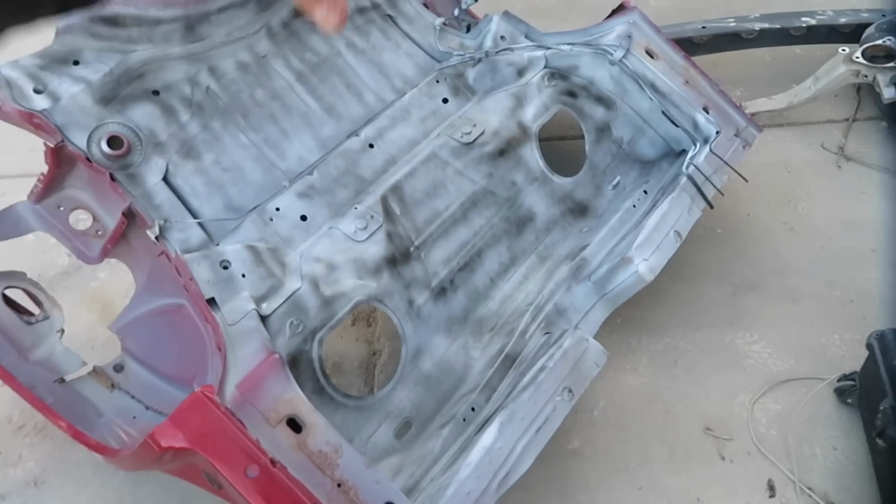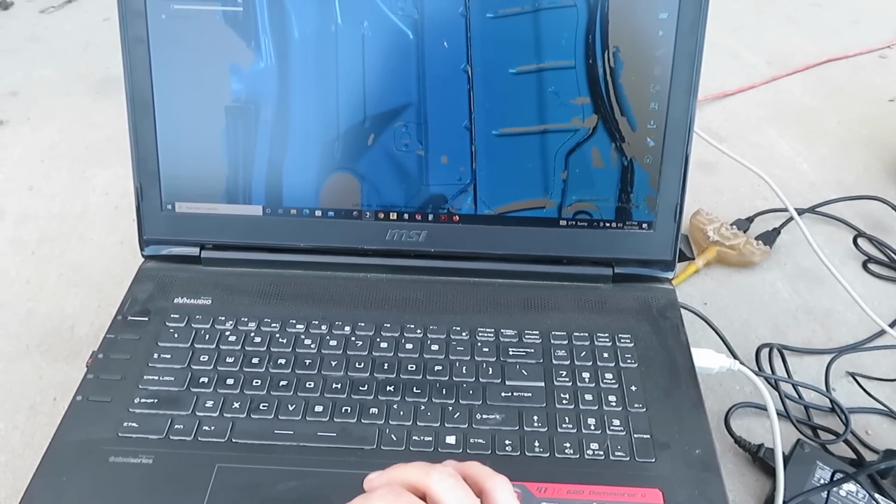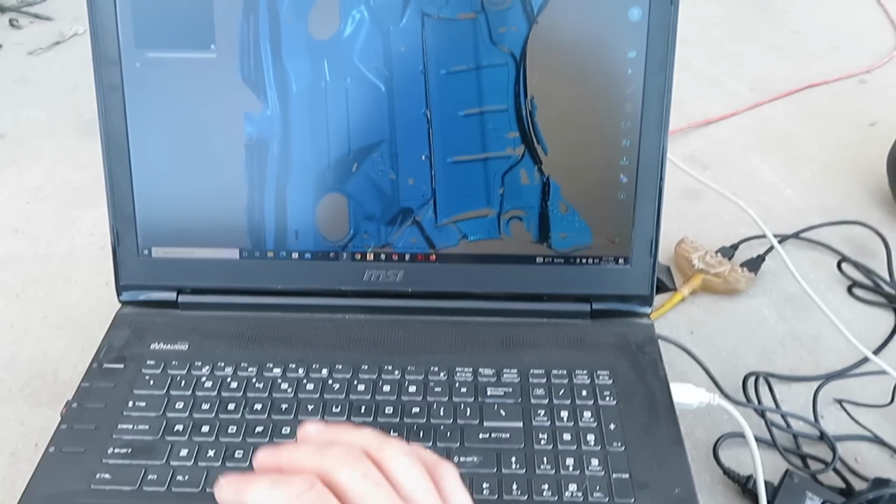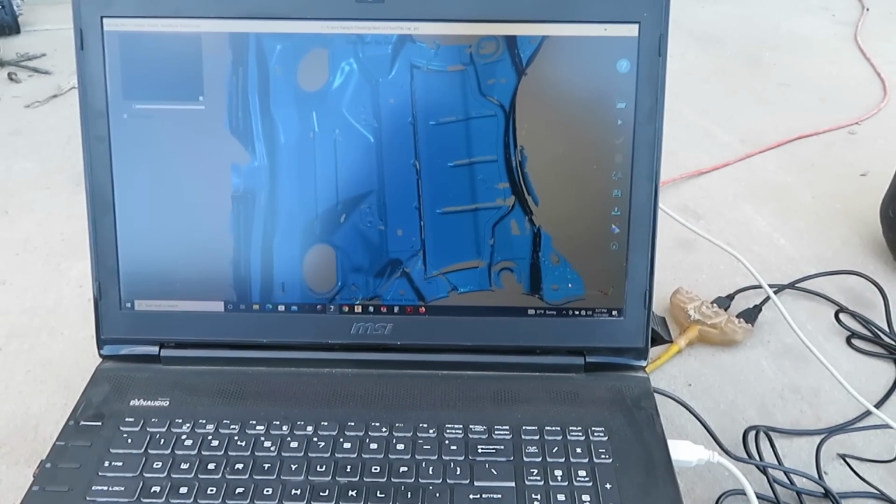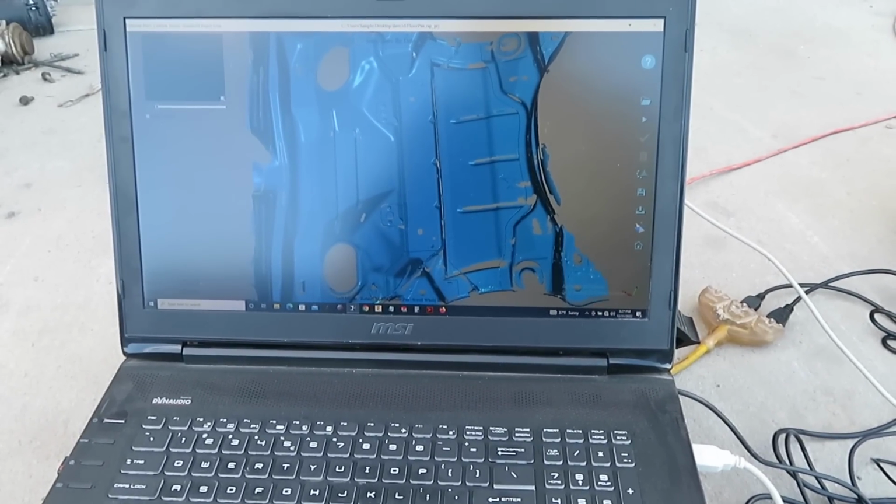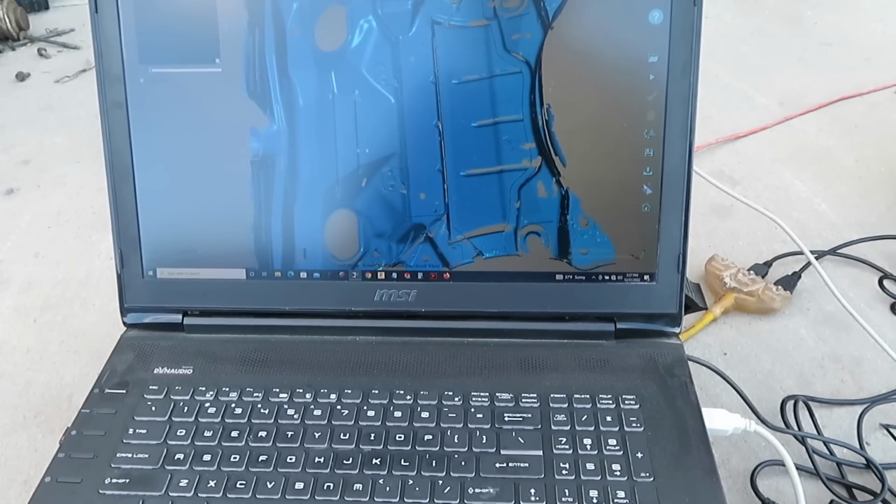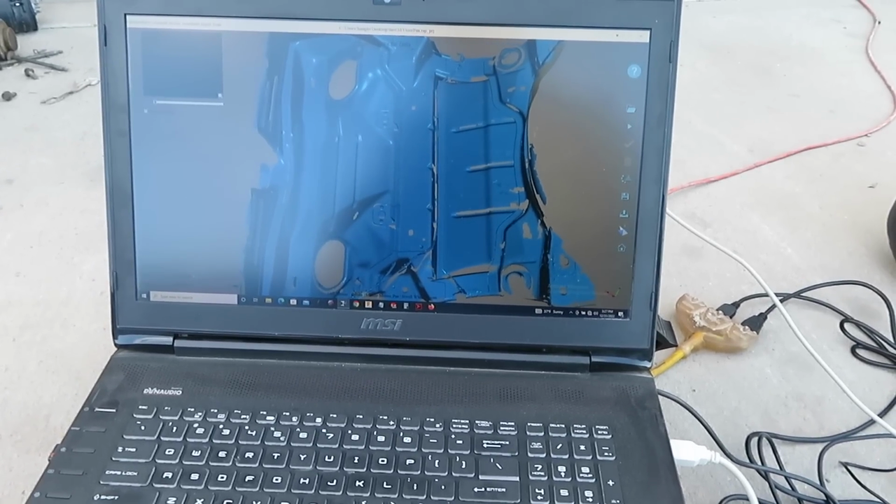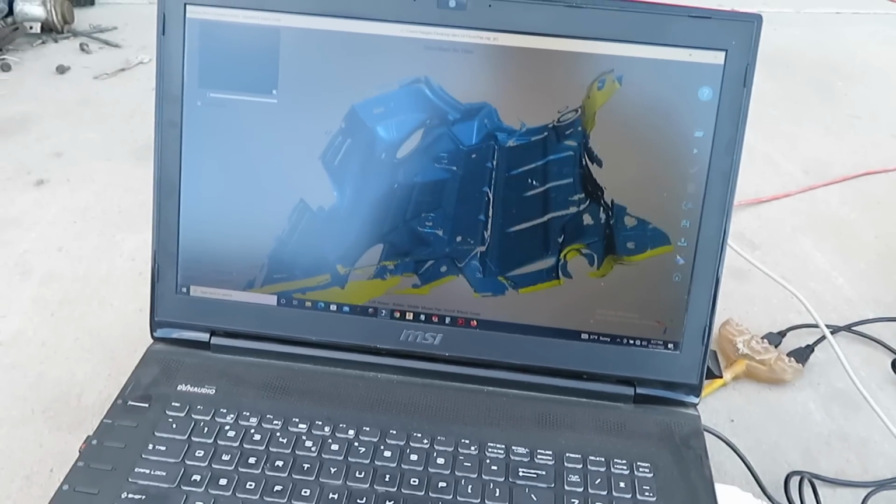Just finished scanning the floor pan from the Magnum, and you can see right here it came out really, really good. I mean, it has quite a few holes in it. I wasn't too worried about getting 100% of it scanned, but we have subframe pickup points right here. We have fuel tank pickup points right there, and right there. And then we have all of the fuel tank area. We have enough of it to be able to design a fuel tank around it.